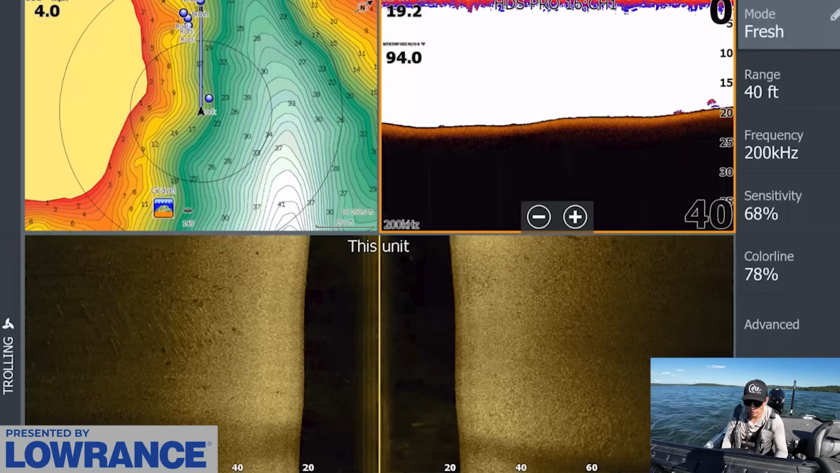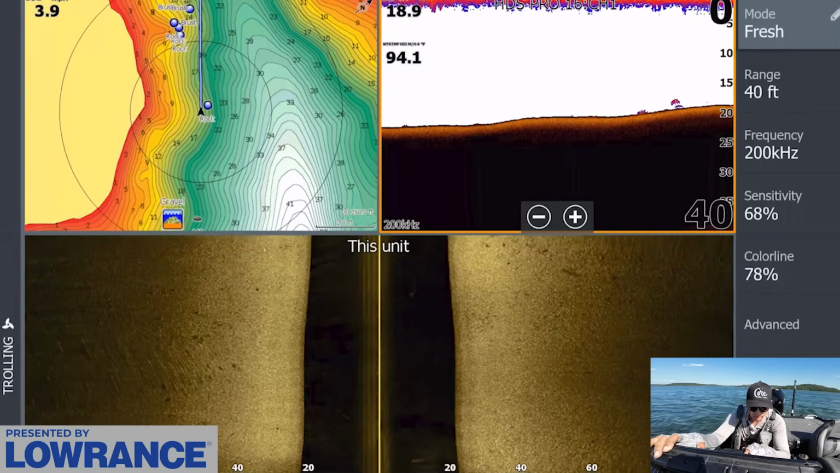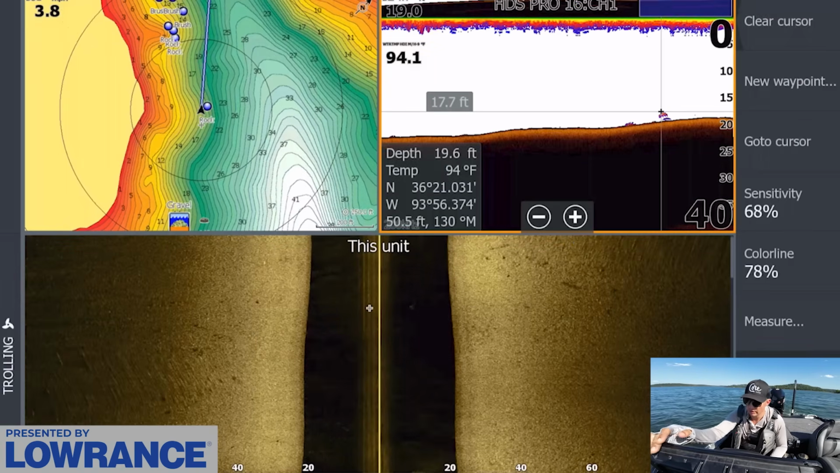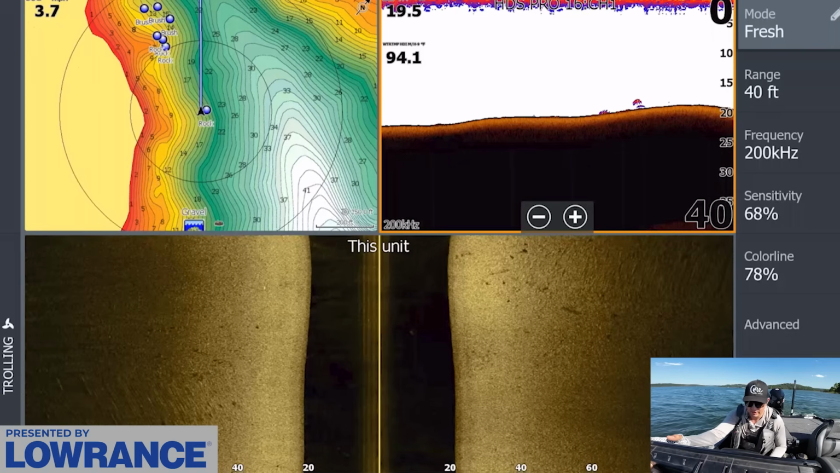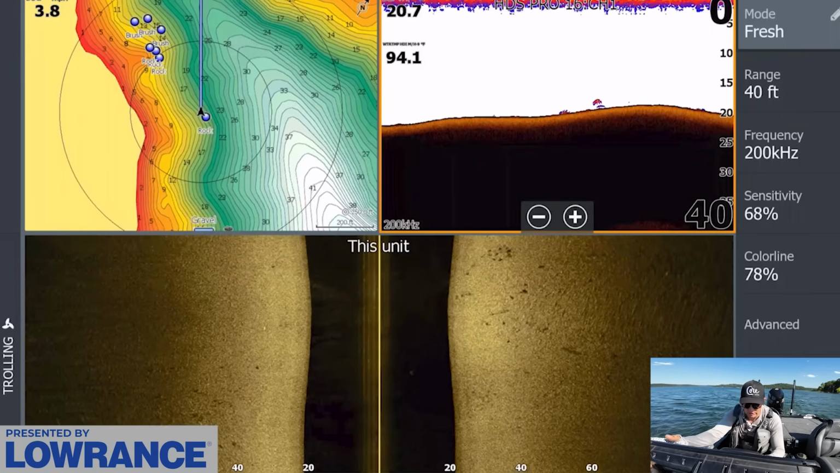Looks like there is some rock right here, and there's actually a fish that just popped up on 2D as well. There's another fish over here. There actually is right in here. There's a fish. I'm not saying that is exactly what we're going to be fishing for, but I like the fact there's some good rock in here.